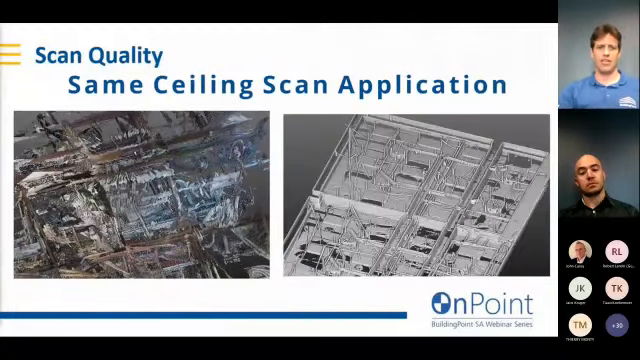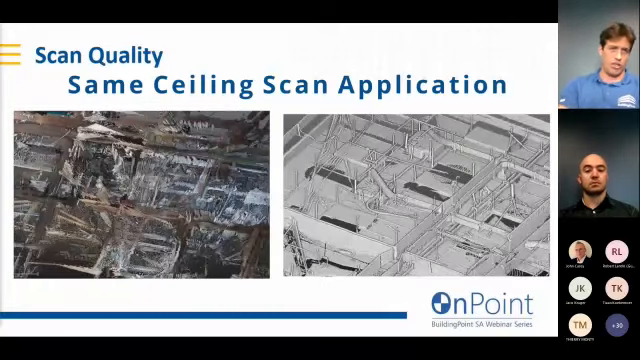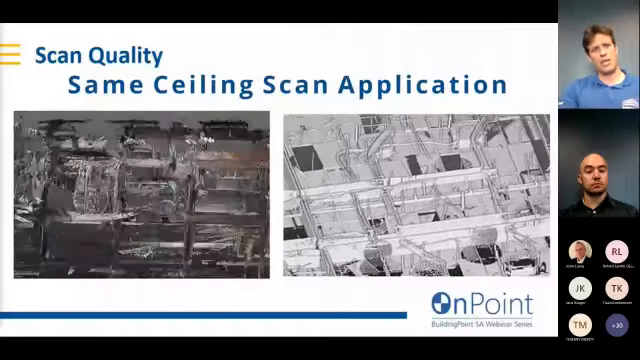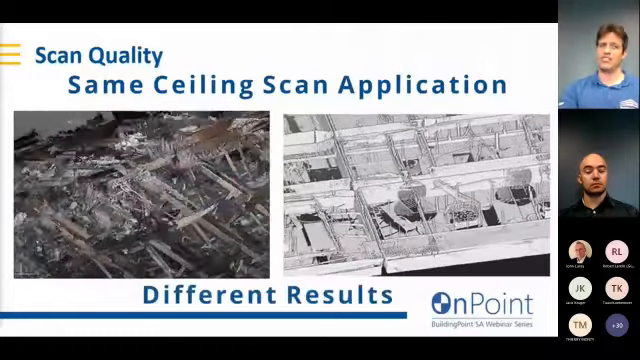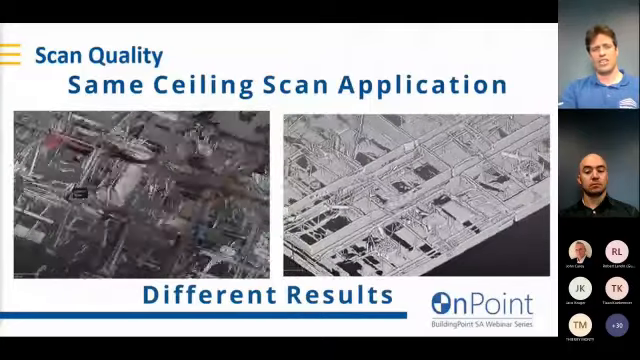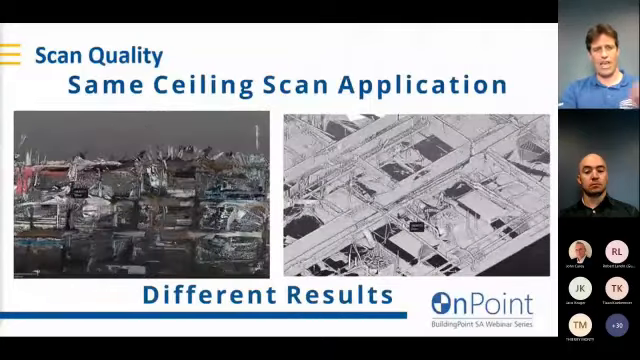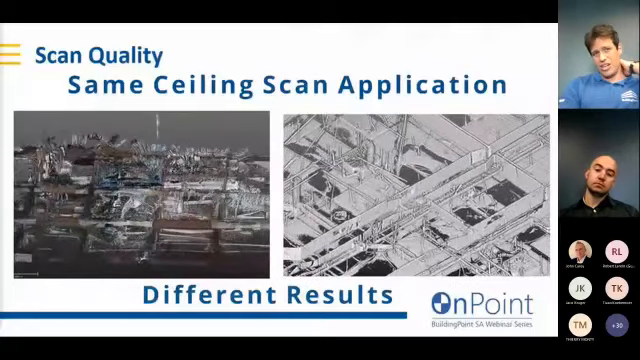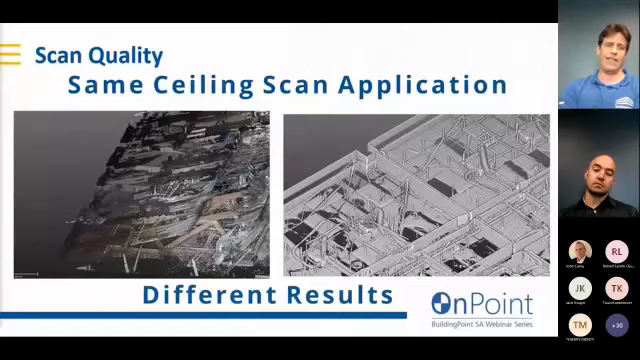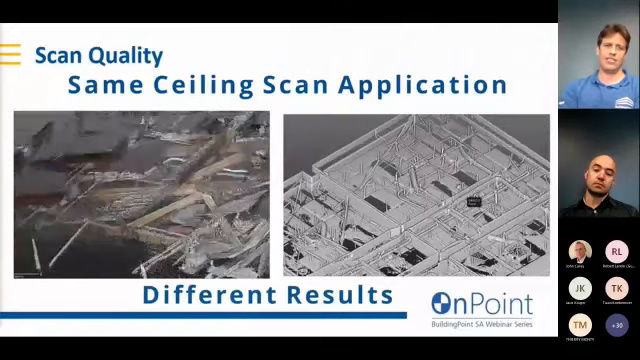So that they're able to capture all that information. You'll see from the two examples, the one on the left, the scanner was chosen for its portability, but clearly to be able to see anything in that data and extract anything would be very difficult. Whereas the one on the right, you can see is high quality. You can see the detail of all the hangers, all the stringers, even down to the cables, all very clear inside that data set.